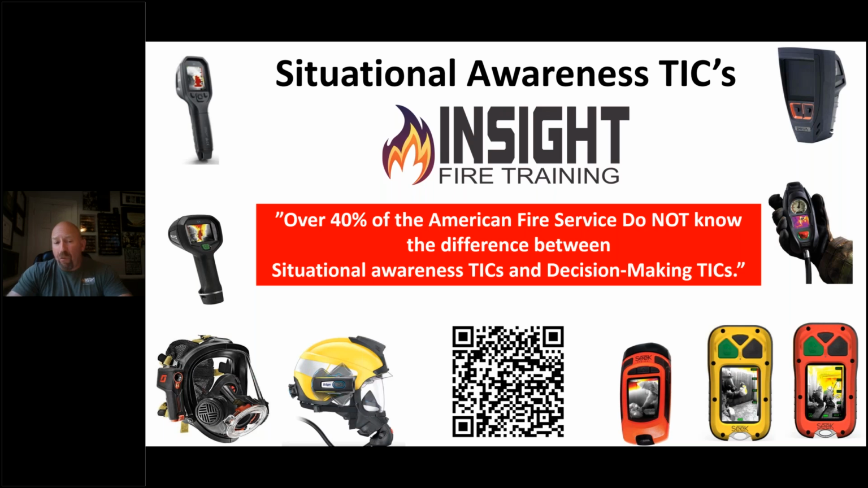The results showed that 40% of the American fire service did not know the difference between a situational awareness TIC and a decision-making TIC. Why is that important? Because when these came out, people saw the price and a thermal imaging camera and bought them. Then the handheld cameras, which might have been slightly out of date but were still higher resolution, more durable, and faster, slowly started disappearing.